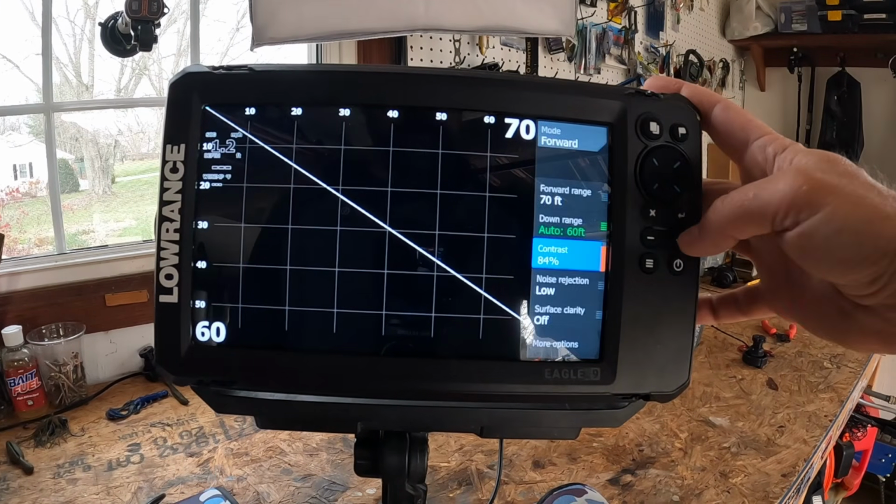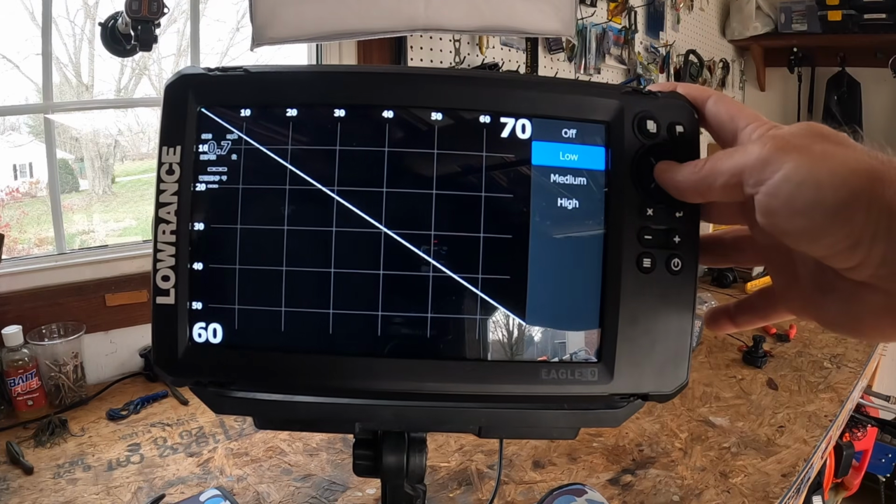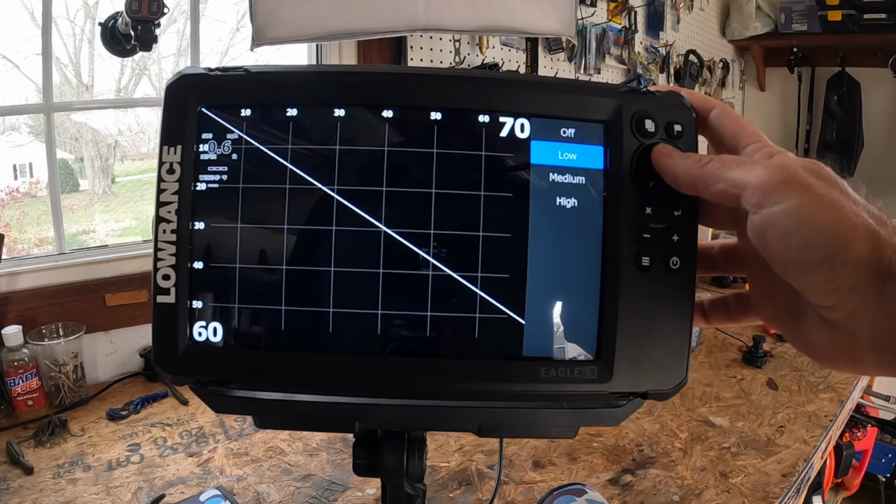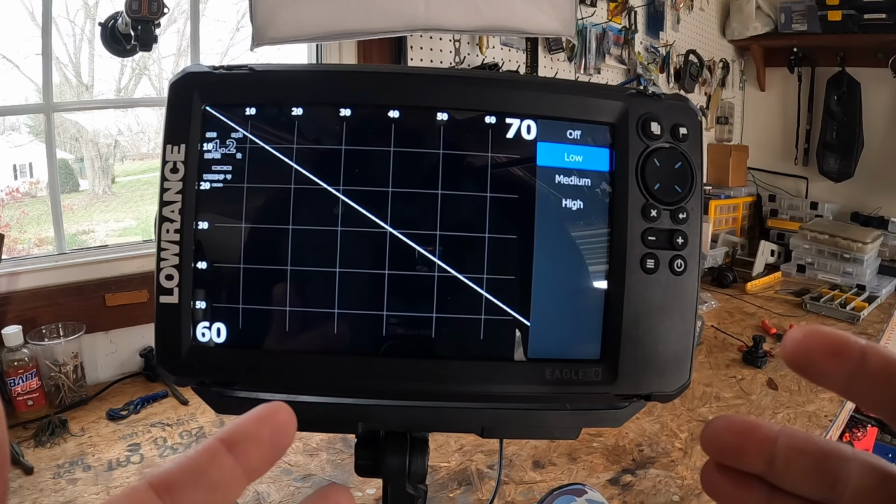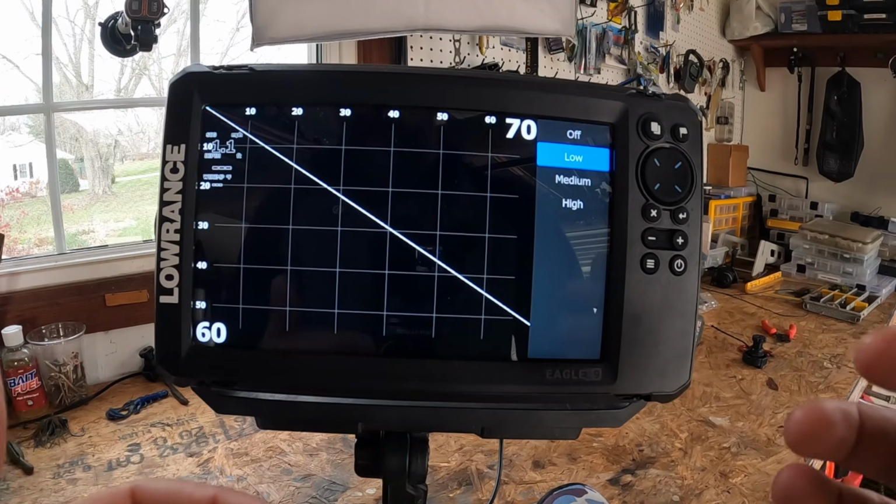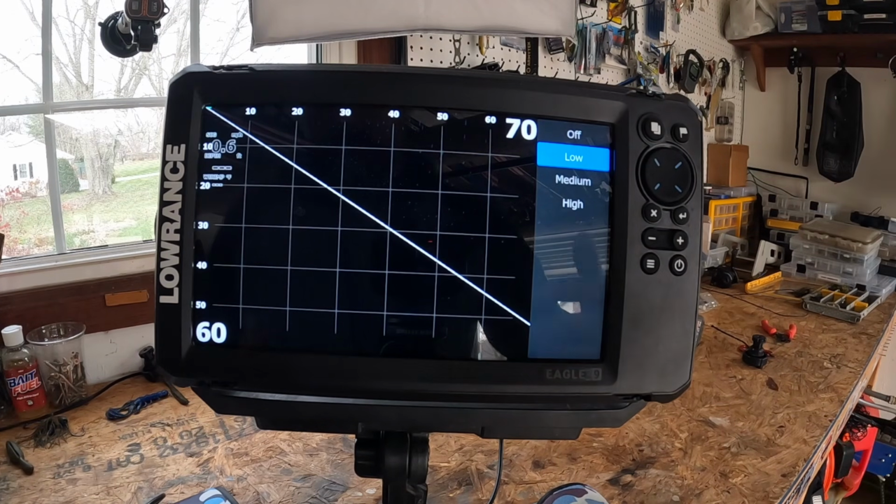Next, head back. You're going to have noise rejection, and you're going to get different options here. You're going to have off, low, medium, and high. And so you would use off if you want those raw returns. All right, it's going to give you the maximum detail. It's really great for deep jigging. Also, hello static, ton of it. Think of low, medium, high as filters, right?